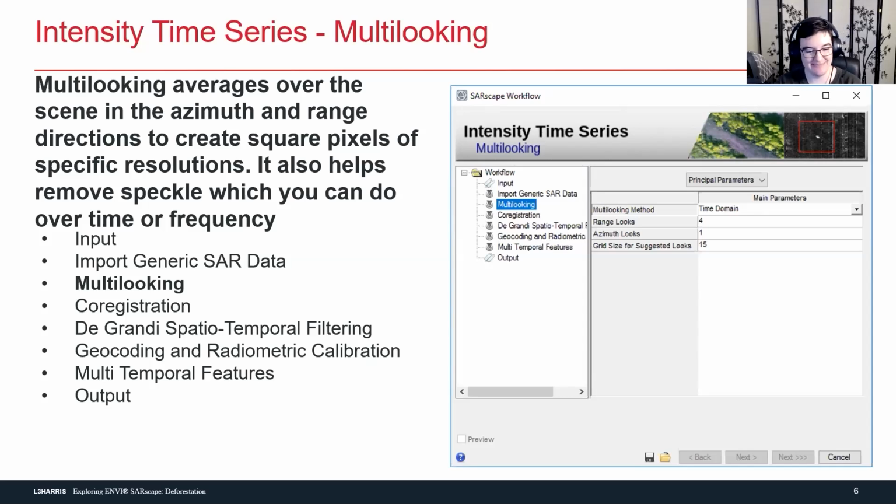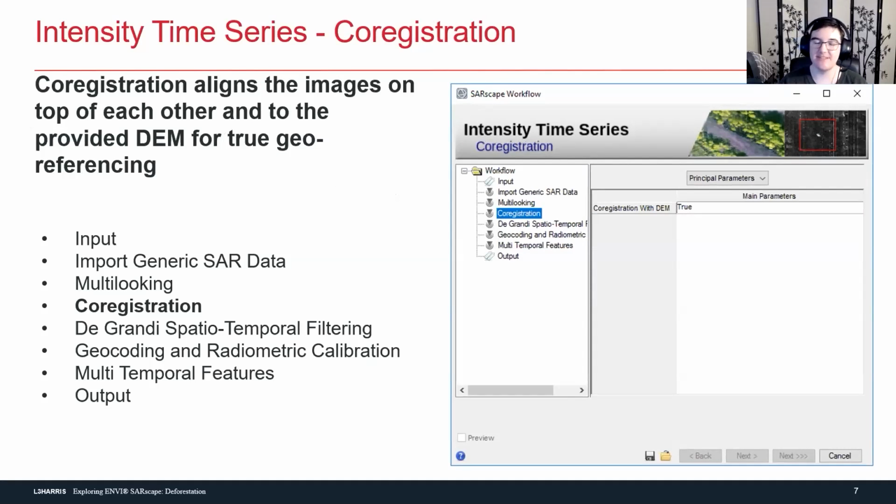There probably is, but the next step is the most important for time series analysis, and that is co-registration between our scenes. This is making sure every scene is stacked directly on top of each other. Every pixel matches. So if we click on a pixel over time, we can make sure that it is the same pixel that we're tracking to see what kind of changes are occurring.